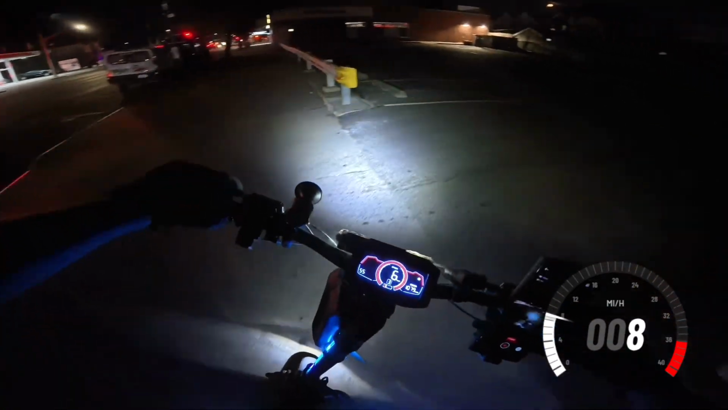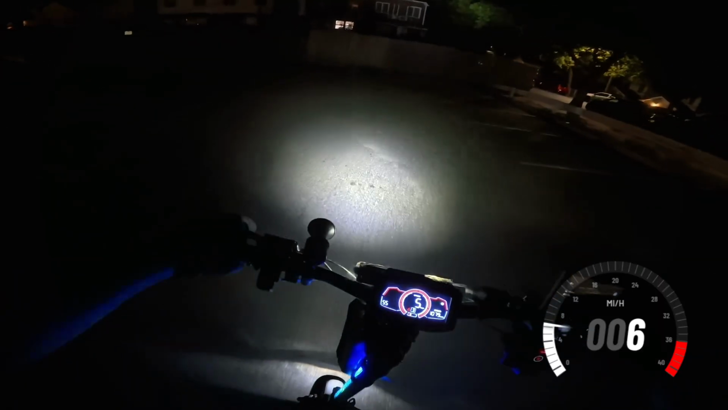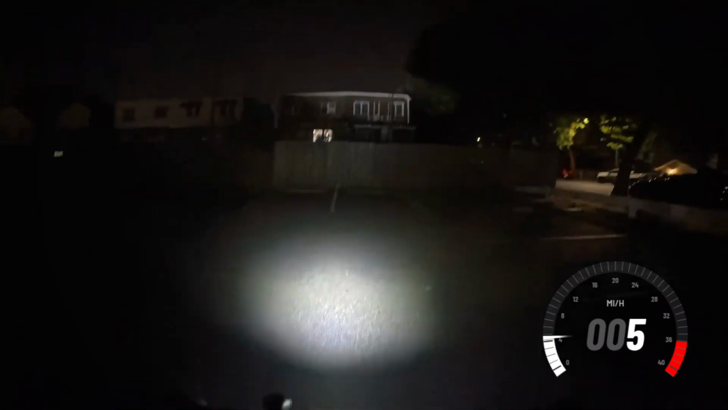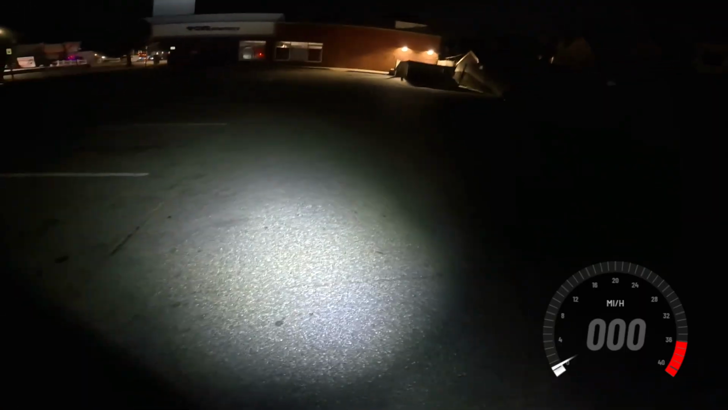Man, I didn't end up triggering a single speed camera tonight, bro. Tonight was kind of a bust. Yo, why is my light shining on top of the house over there, bro? No wonder I can't see. The light is too high up. It's literally on top of the CVS.